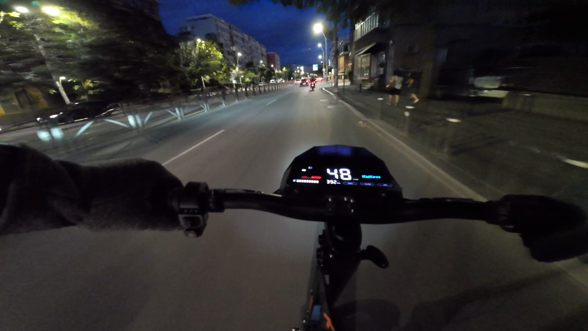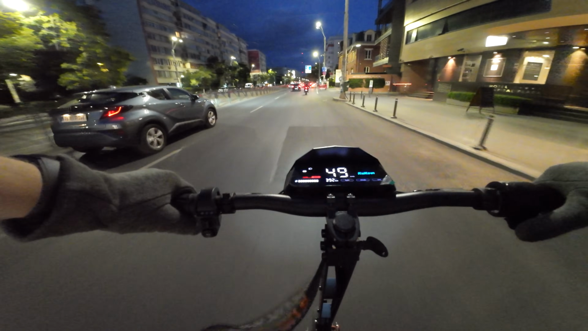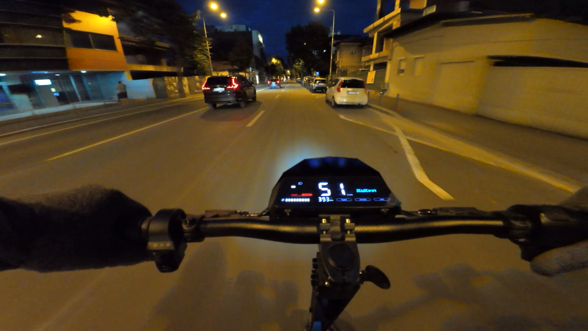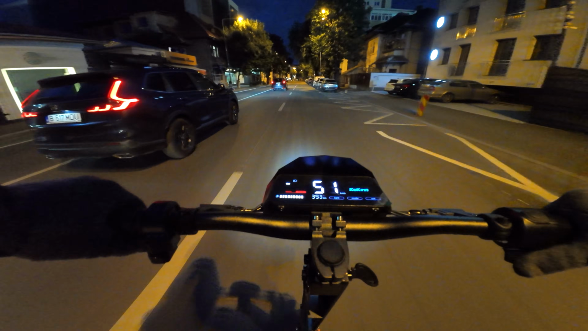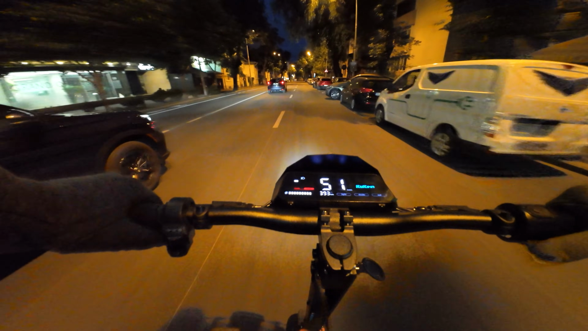I am so happy for having the chance of riding together with you guys on the same exact scooters in different places of my country. I want to explore as much as possible on them. Let me know in the comments, where should I spin my wheels next in Romania?